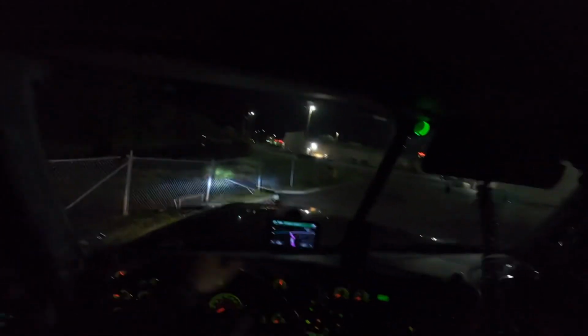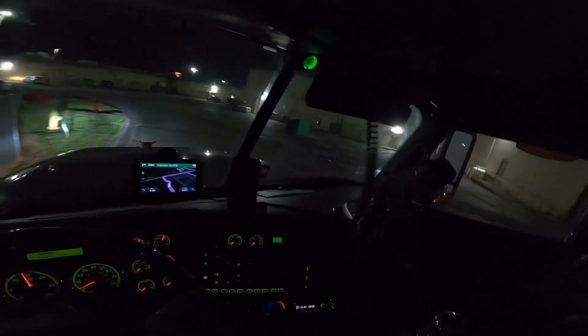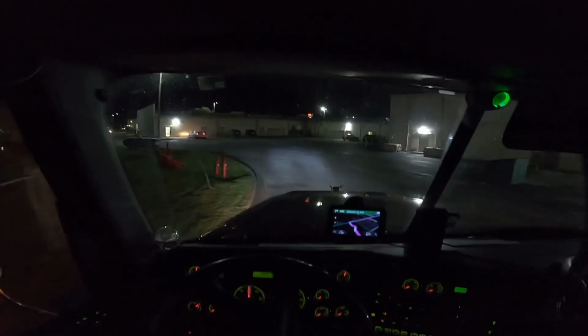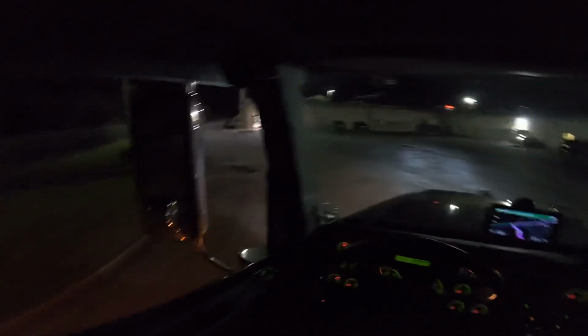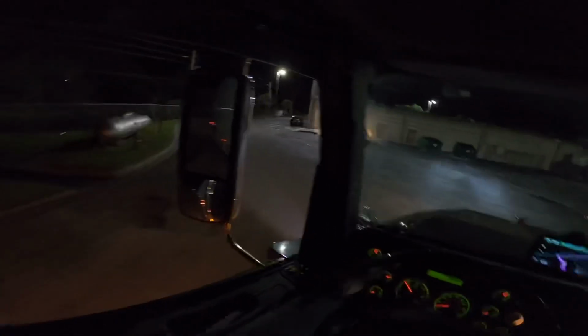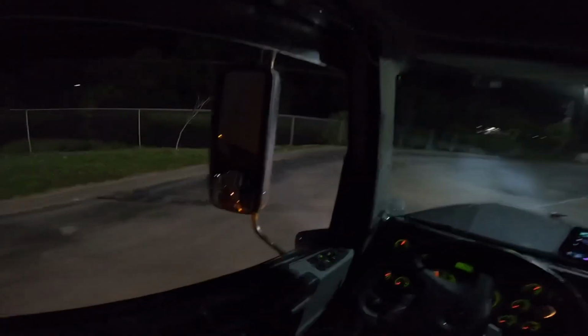Was just at the Planet Fitness and now waiting. I got a delivery in Miami, not Miami exactly, but close there. We got 130 miles, so we gotta get going.